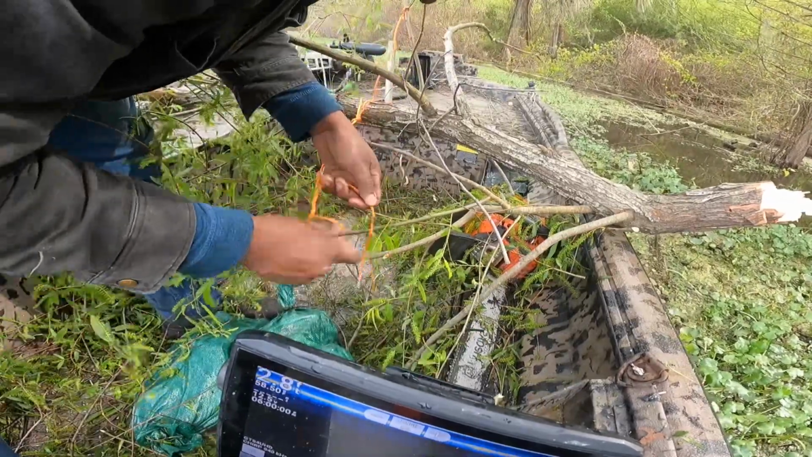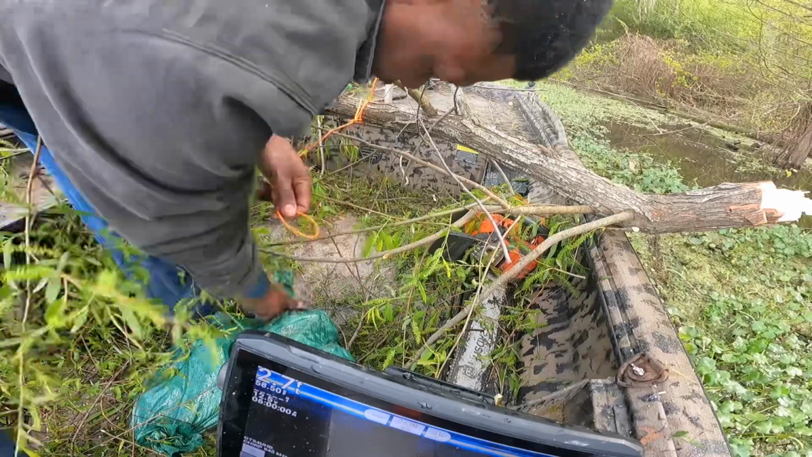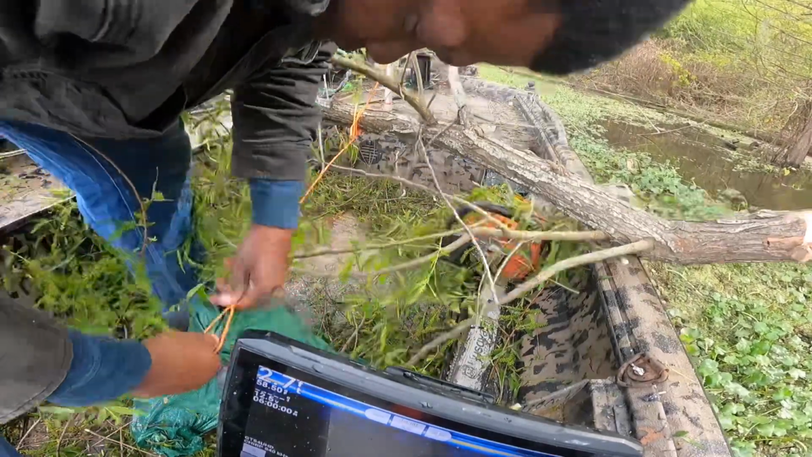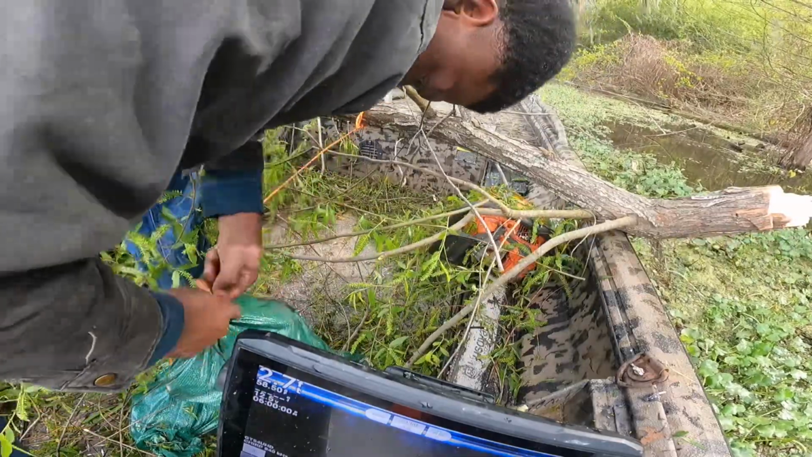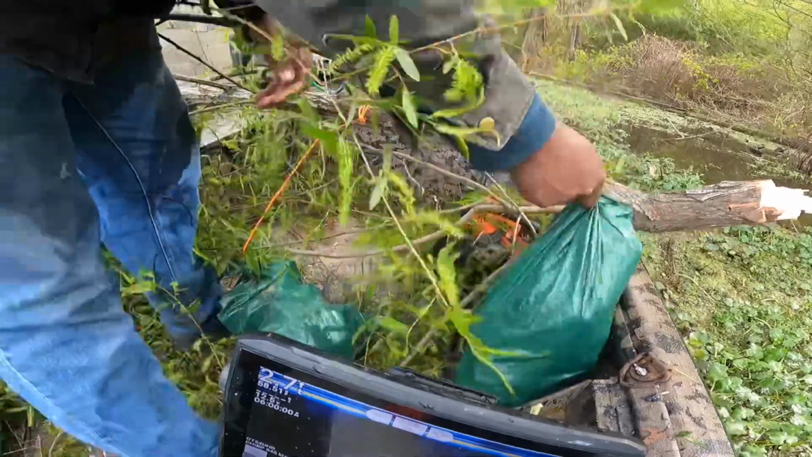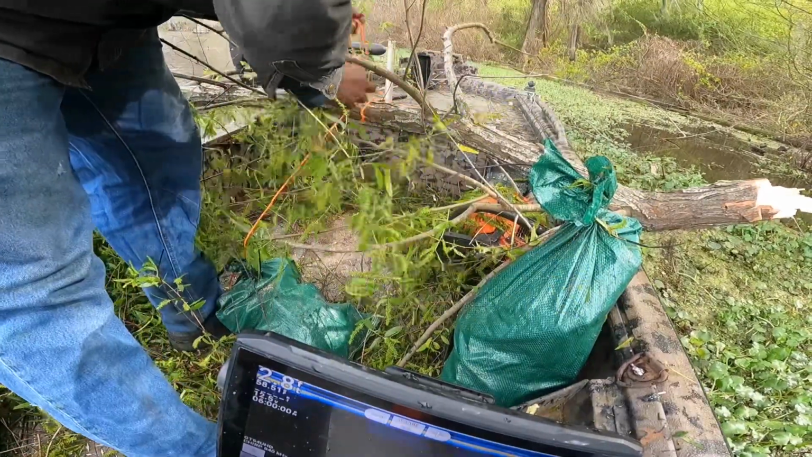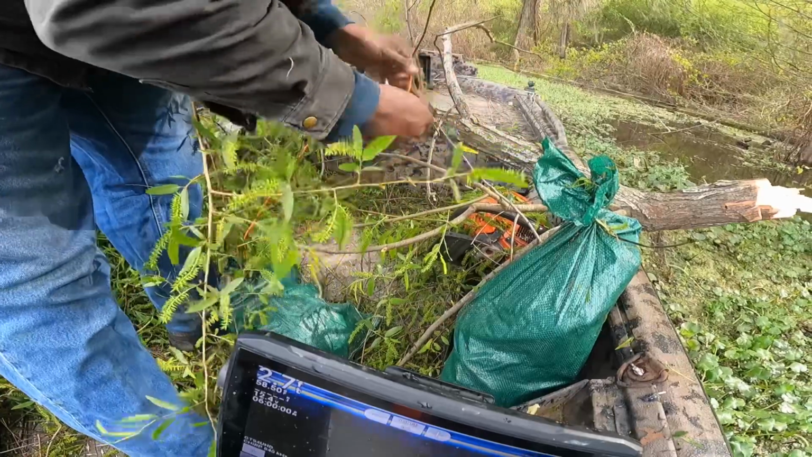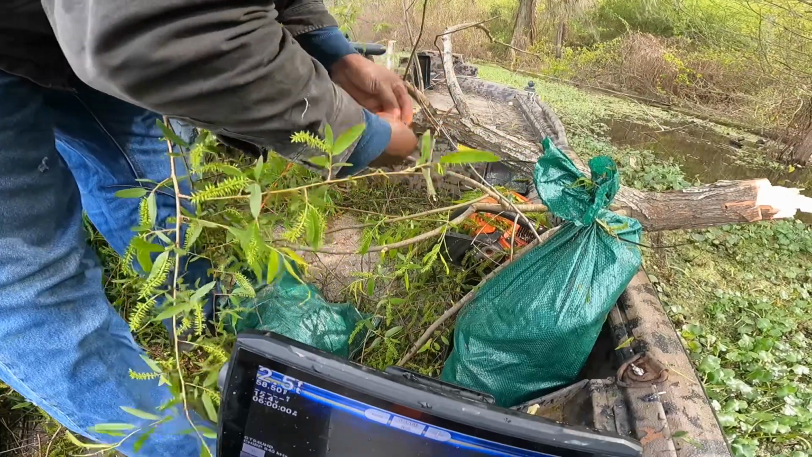That favorite little knot of mine. Alright. 2, 4, 6 tight. Same little knot. 1, 2, 3. Through the hole you just made.